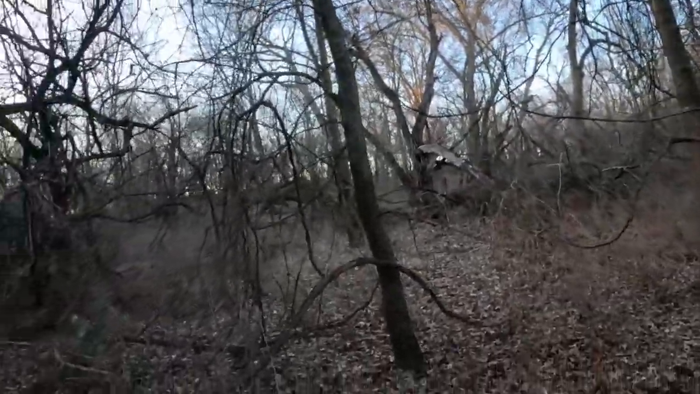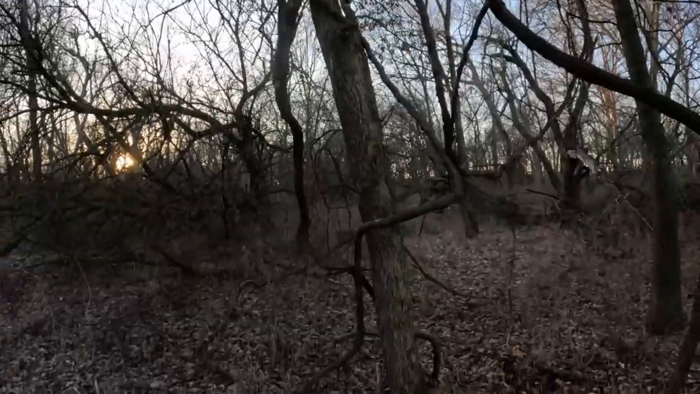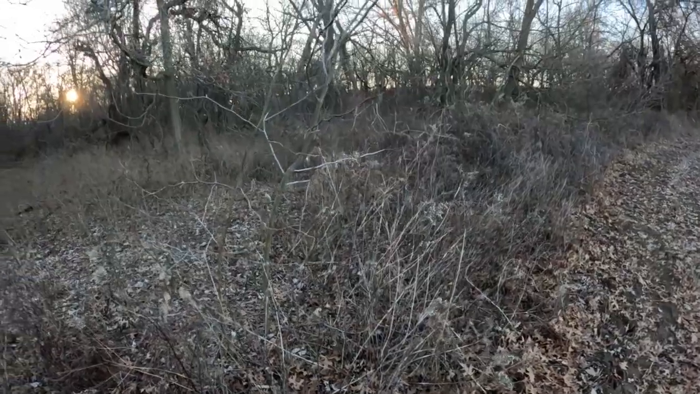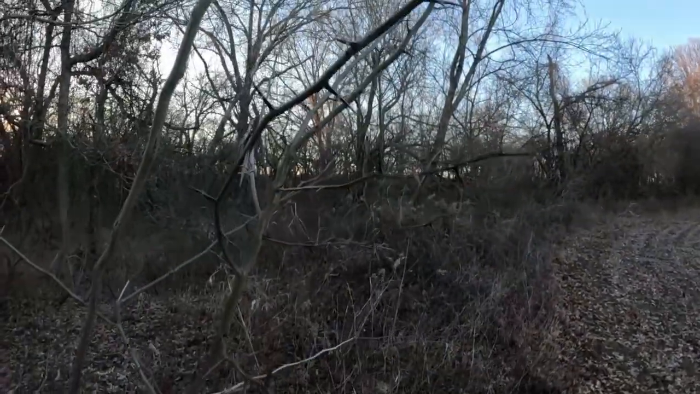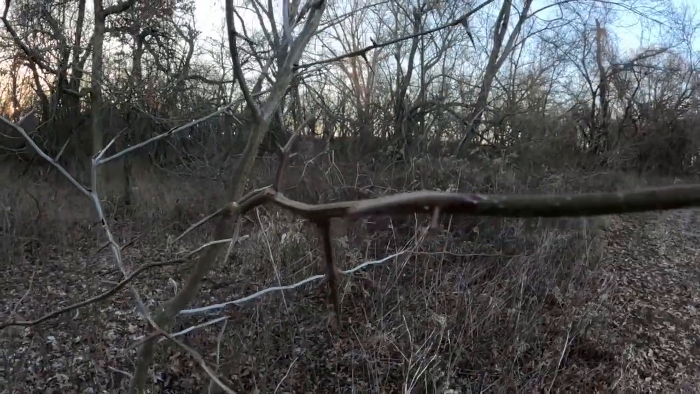So, I'm about out of breath, but the question always is, if a tree falls in the woods and nobody's around, does it make noise? I guarantee you that one did. That's a big old tree. Wish I had my little hatchet with me, because we could take him out of here. Big old locust tree. Look at the size of those thorns. Yikes.